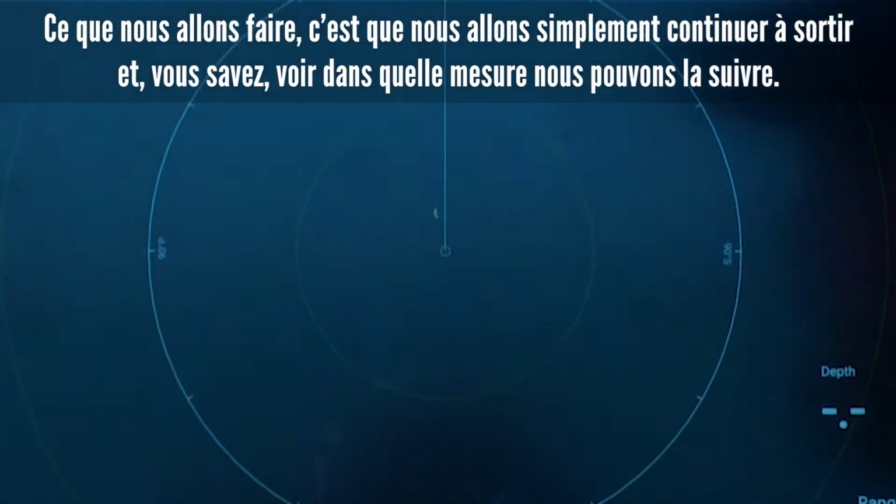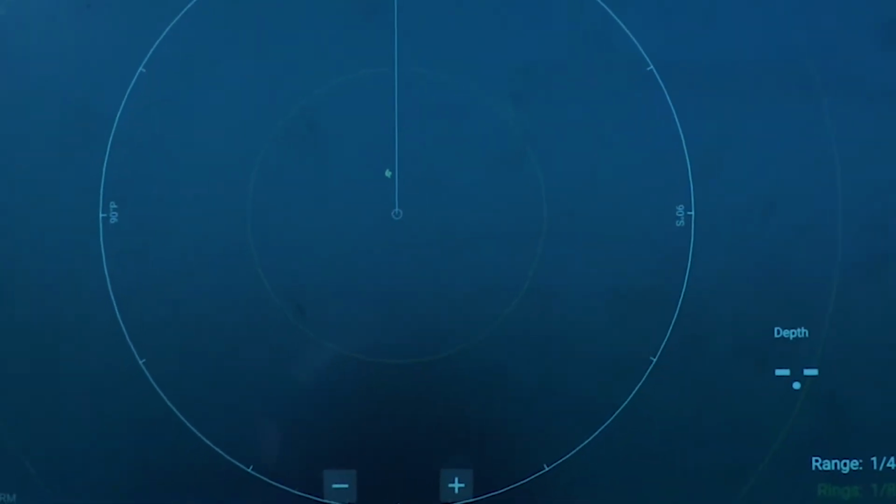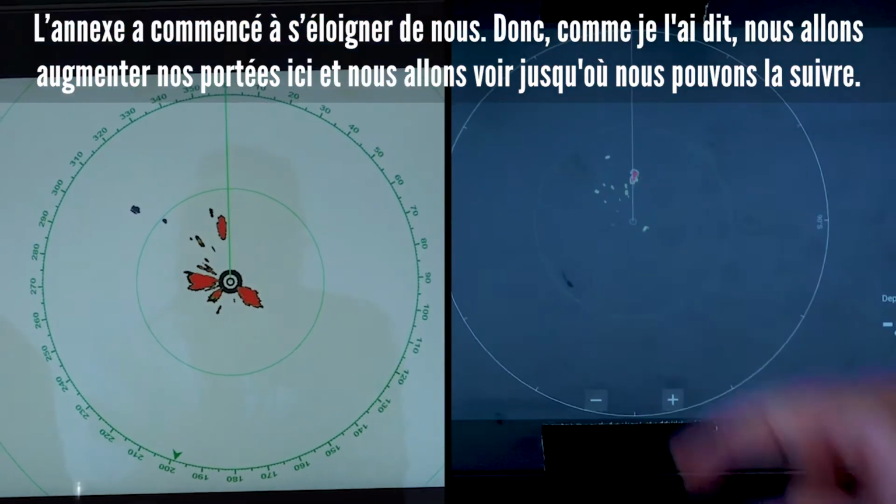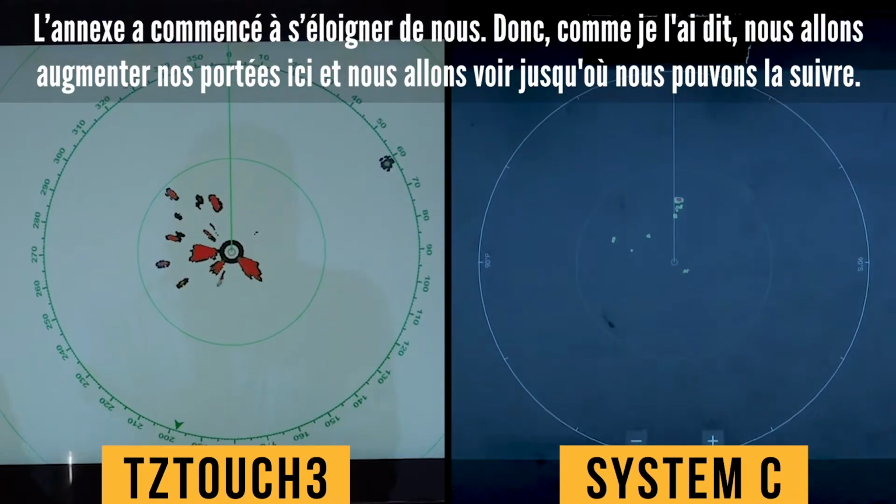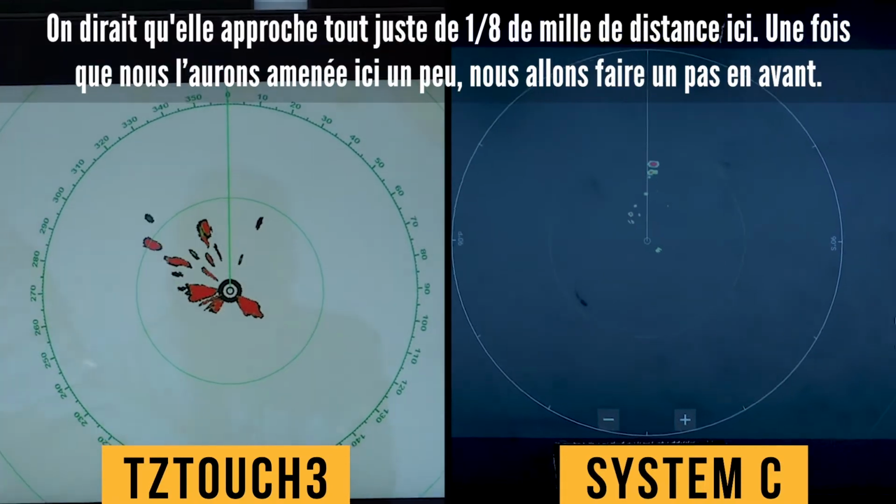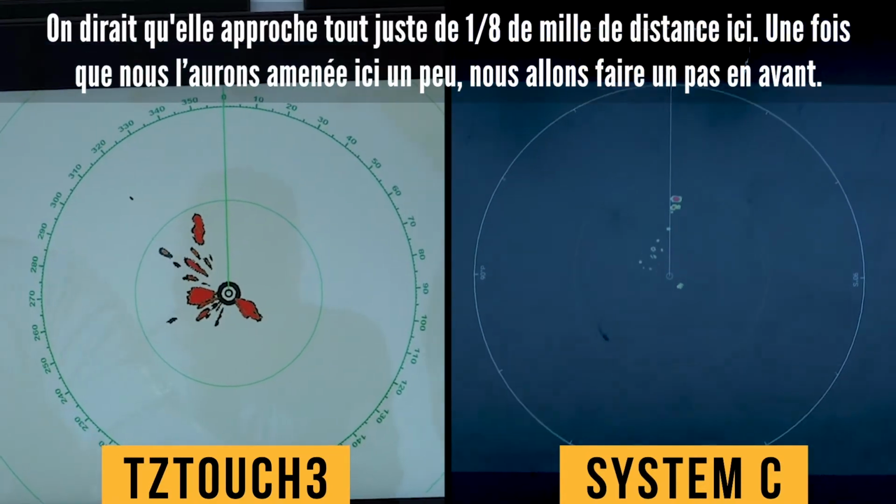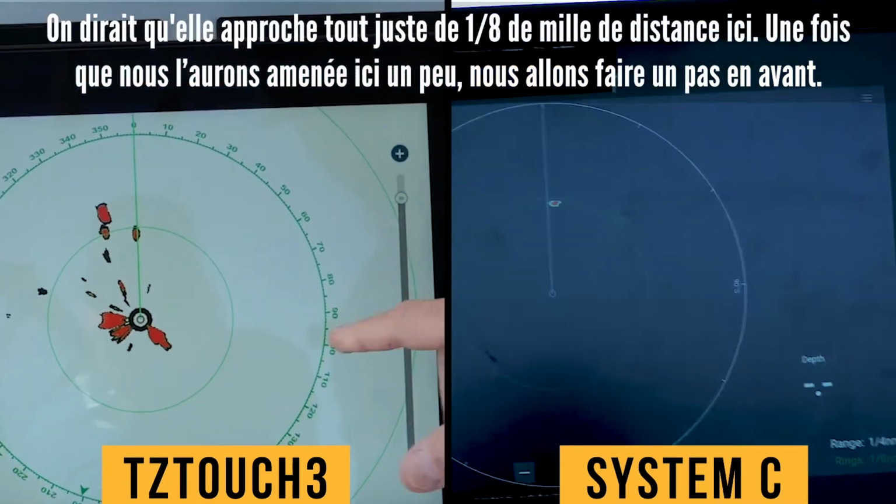What we're going to do is we're just going to keep stepping it out and see how far we can track him to. We've got the skiff just started running out here away from us. So like I said, we're going to step up our ranges here, and we're going to see how far we can track him. Looks like he's just now approaching that 1/8 of a mile range ring here. What we're going to do is once we get him up here a little bit, we're going to step it out.